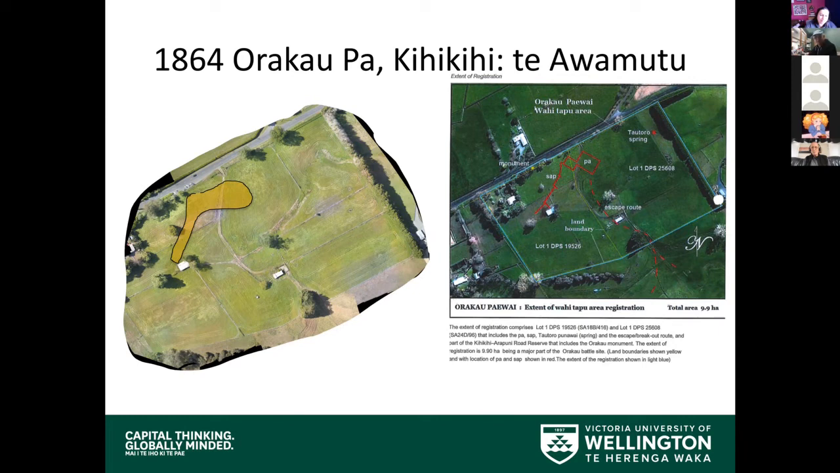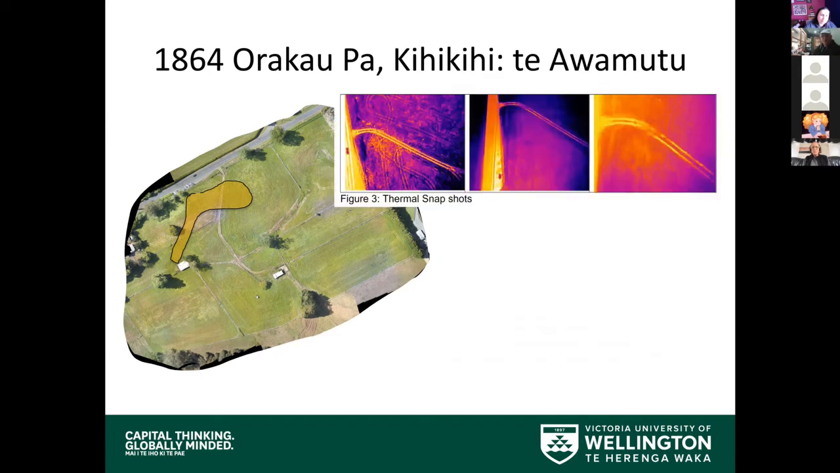Now, our first attempts weren't very good, and this is with the big Matrice. We had the problems of trying to keep it stable and trying to get the camera pointed directly down, because it was moving too fast. It was very difficult late at night again to try and get it exactly over things. We couldn't actually do the flight planning very well.